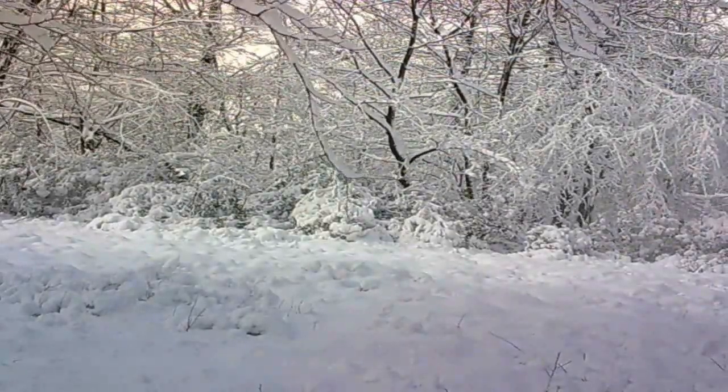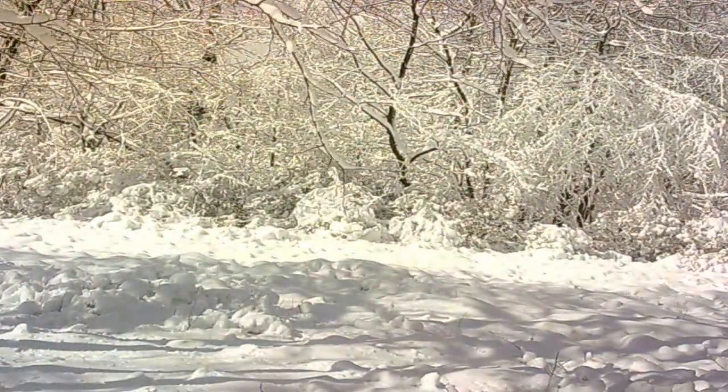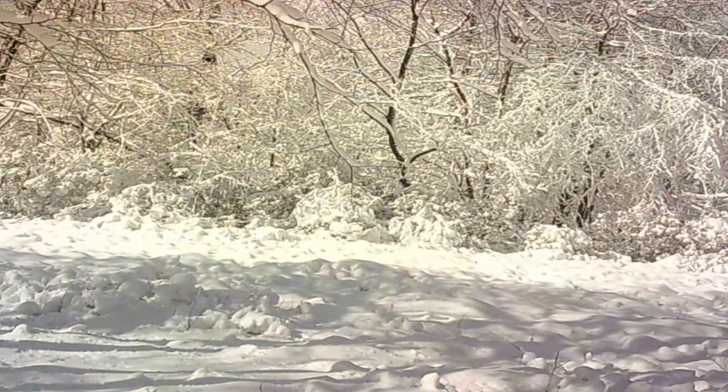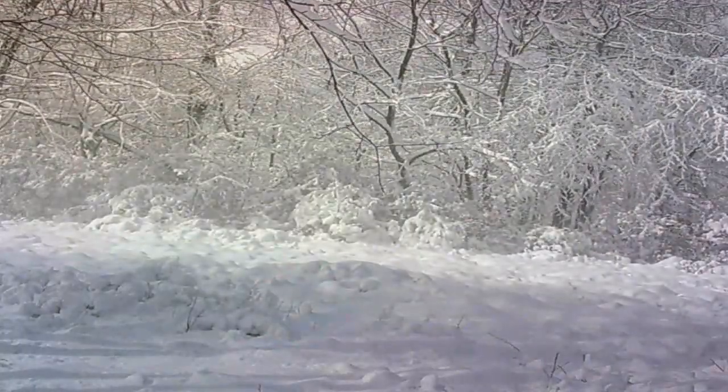And we had another snowstorm hit. I think this was one of them ones that was only here for a day, maybe 2 days, and then it melted off.